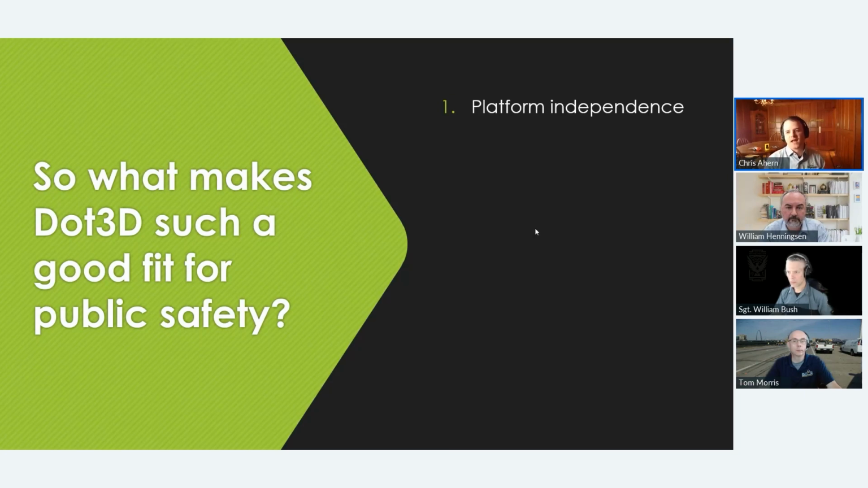So first off, platform independence. This is alluding to what I mentioned earlier. If your organization already has a large-scale deployment of rugged Windows tablets, Android phones, or you've already switched over to iOS and you have an iPhone in the pocket of your team members, any of those scenarios, Dot3D can be a fit and can be deployed rapidly and scalably throughout your organization.